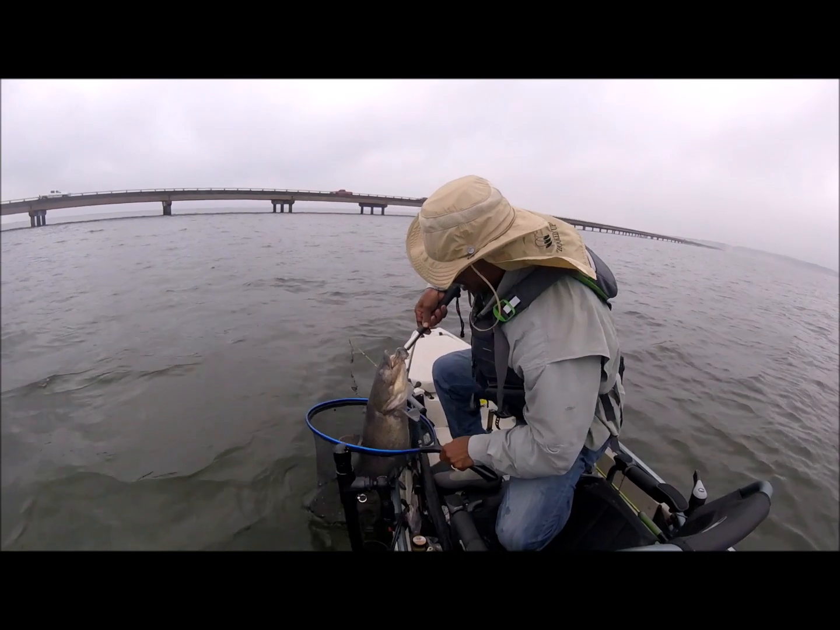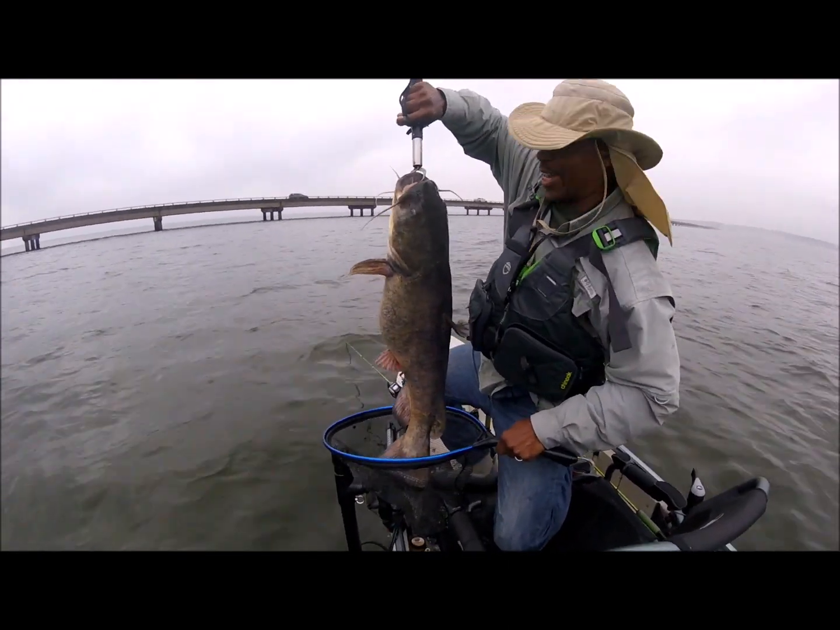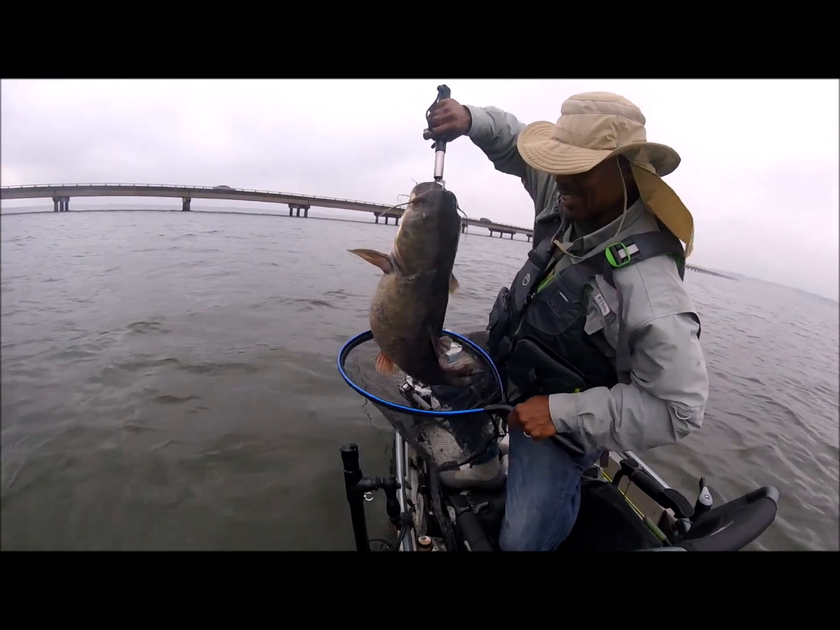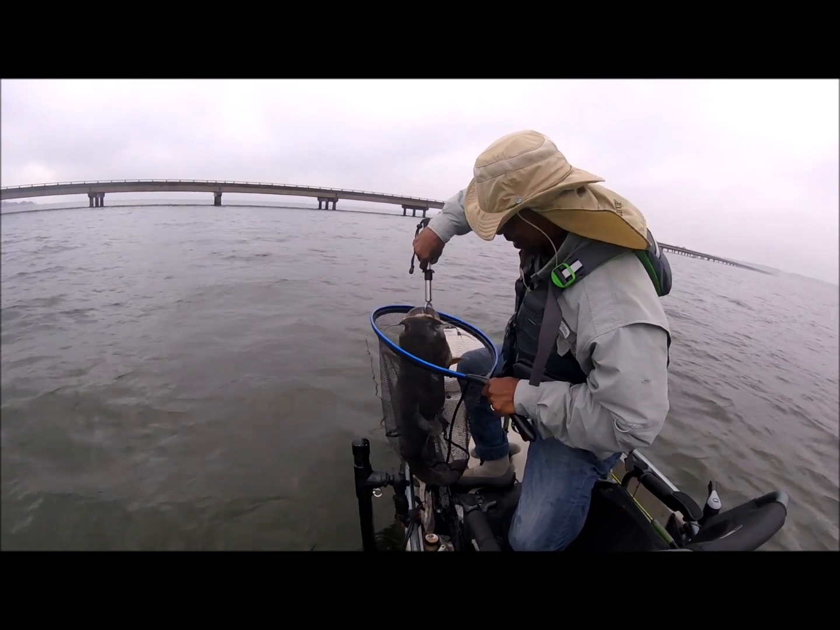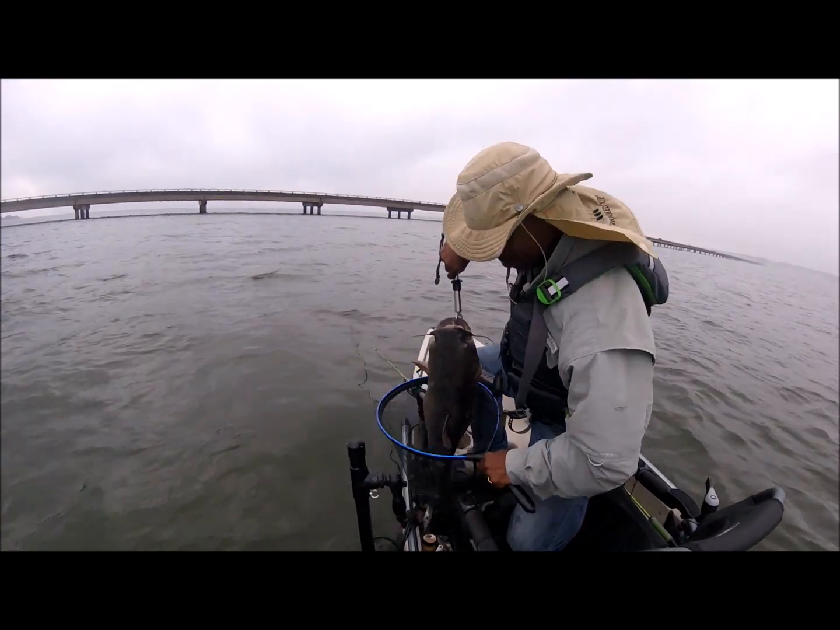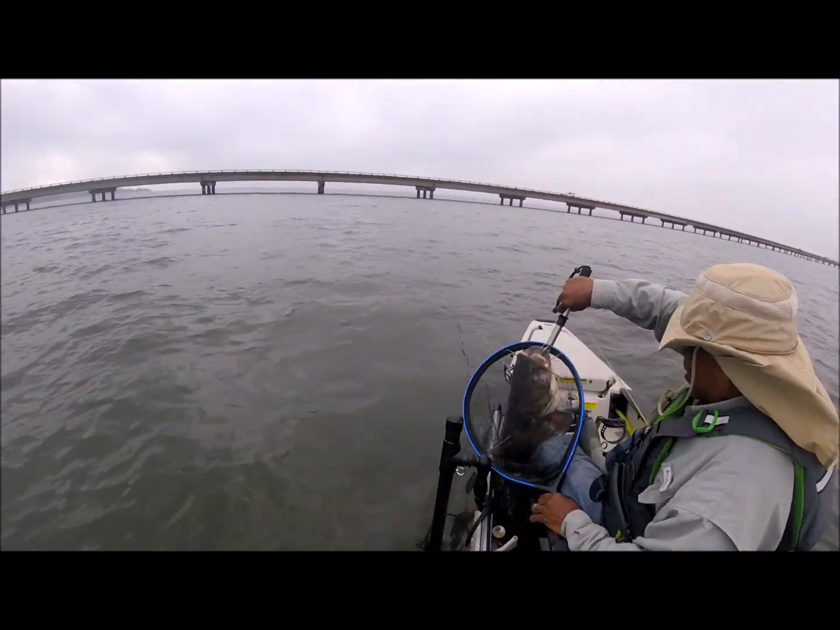Look at the head on that on the kayak, y'all. Look at the head on that, boy. Man, I'm gone. I'm finna go to the hive. I ain't gotta catch another fish. God, doggy.